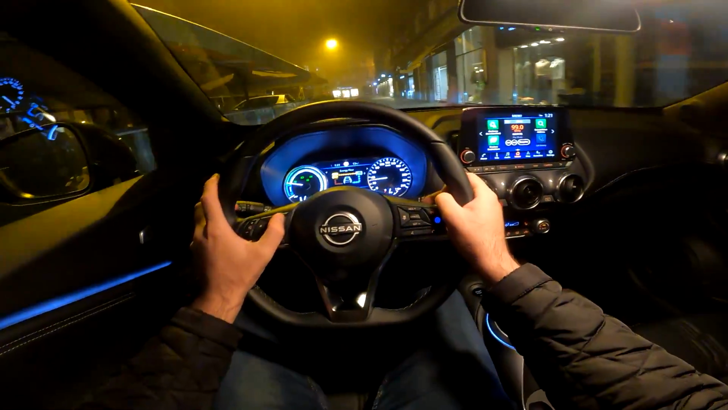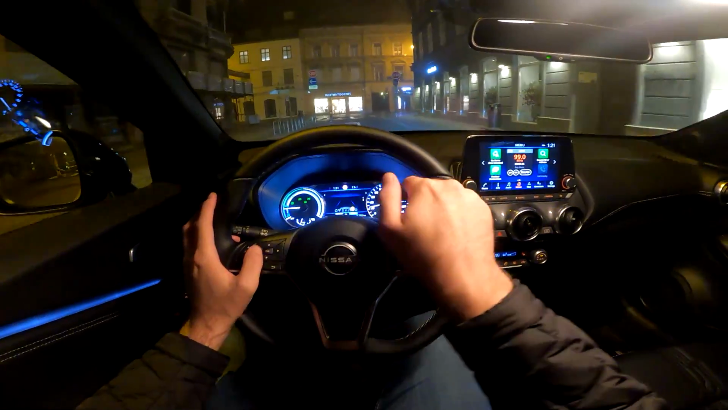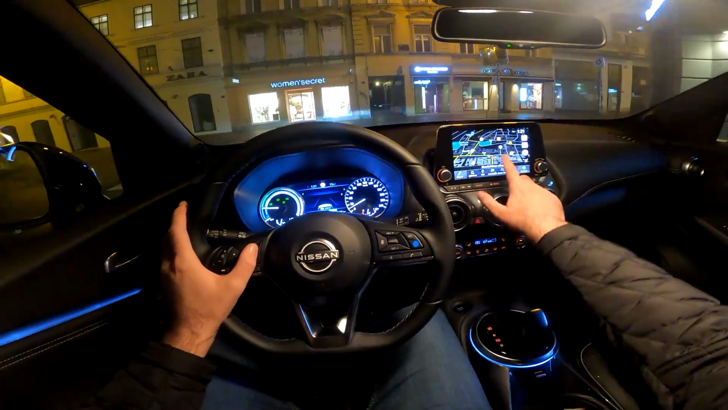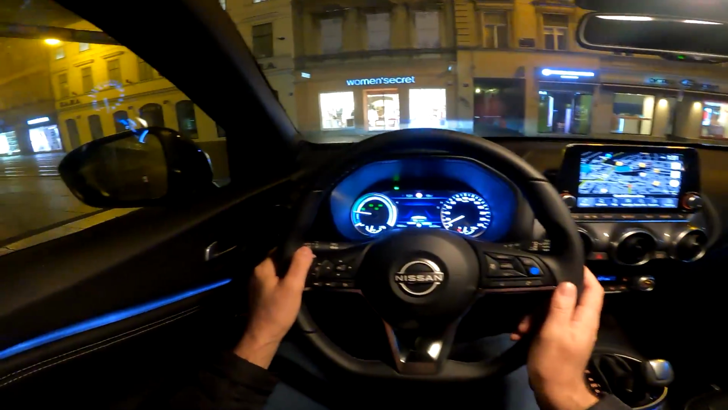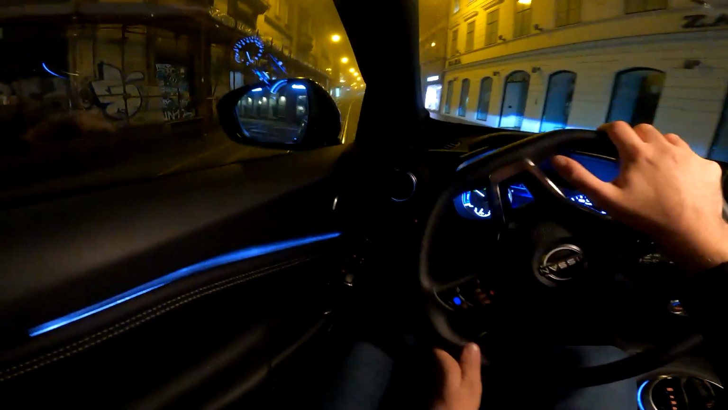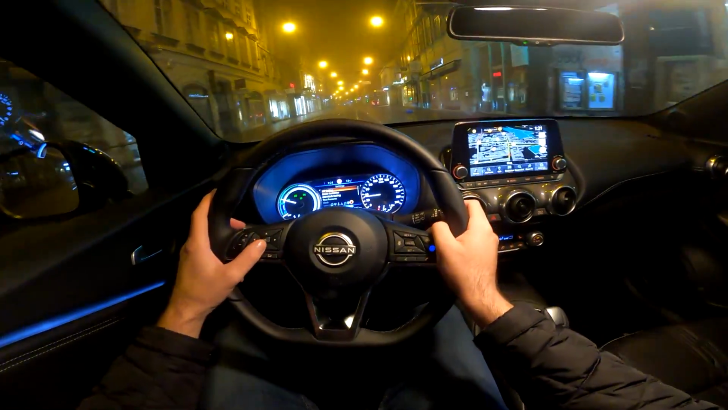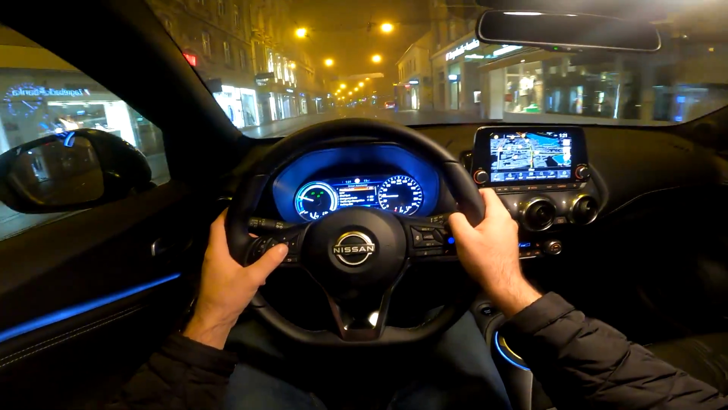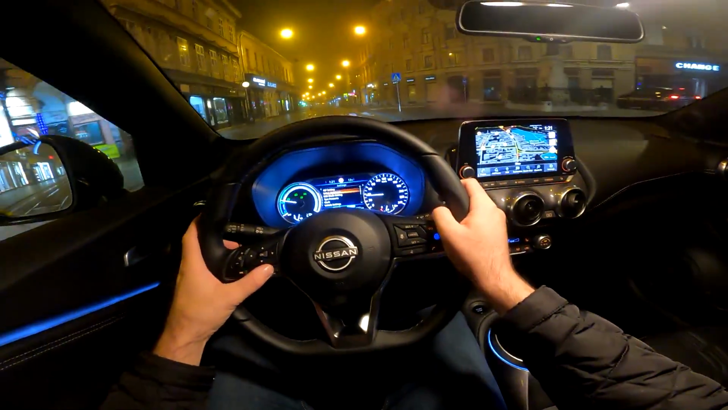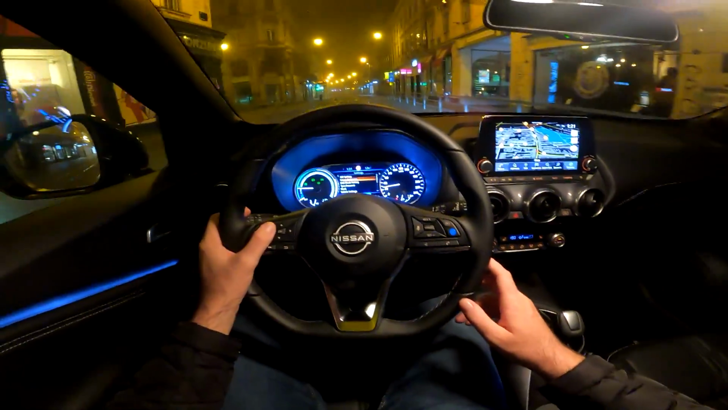And you can change what you see here in front of you. You can have the navigation, which shows you the arrows where to go. You don't have the actual map. The map is here. So this is it. You have the nice 3D shape of the buildings. And you can also adjust various driver assist systems here in front of you. So it's very easy to use, and everything is very driver oriented, I would say.